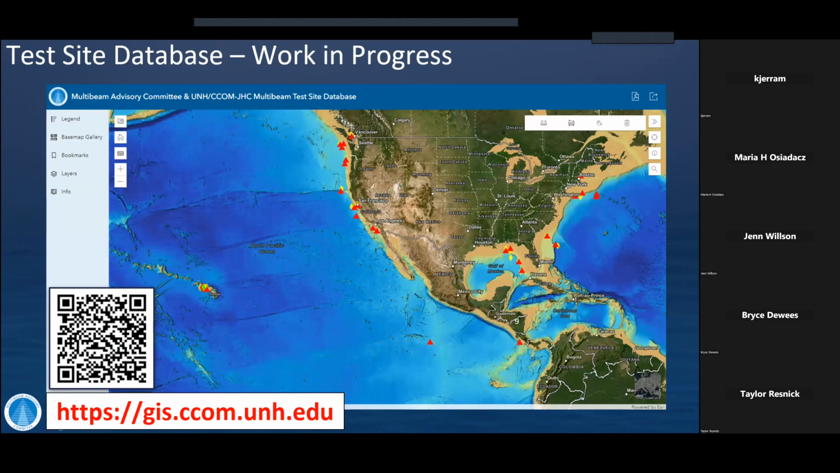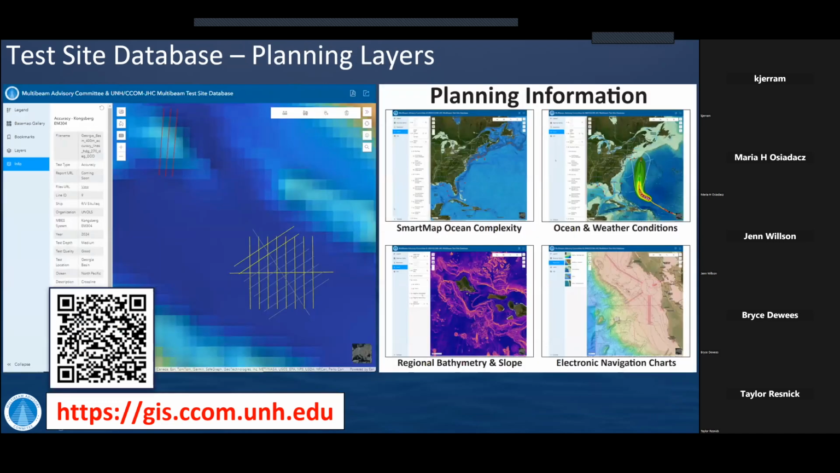all public. We welcome any feedback and any contributions you want to make. Same with the test site database. This picture shows just the US sites that we've added. There are several more that are pending. This is not just the US though. We have sites kind of all over the world, and hopefully we'll just keep adding them. When you click on one of these sites, you get a ton of information about the waypoints, the settings, kind of a qualitative happiness scale on how happy we were with this site for its purpose.